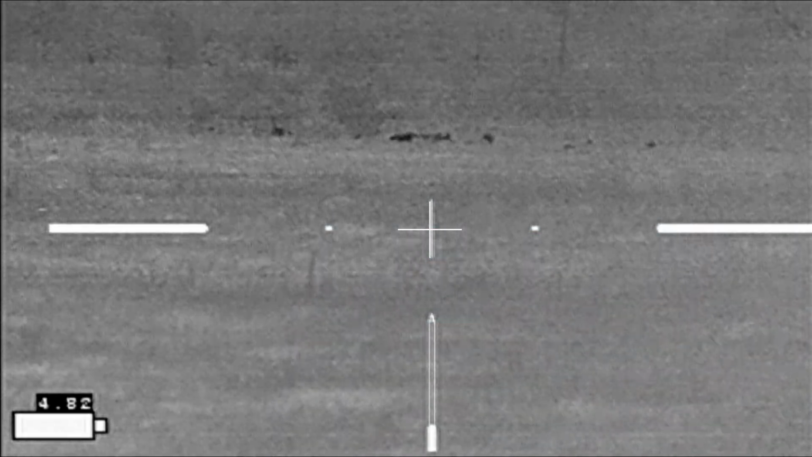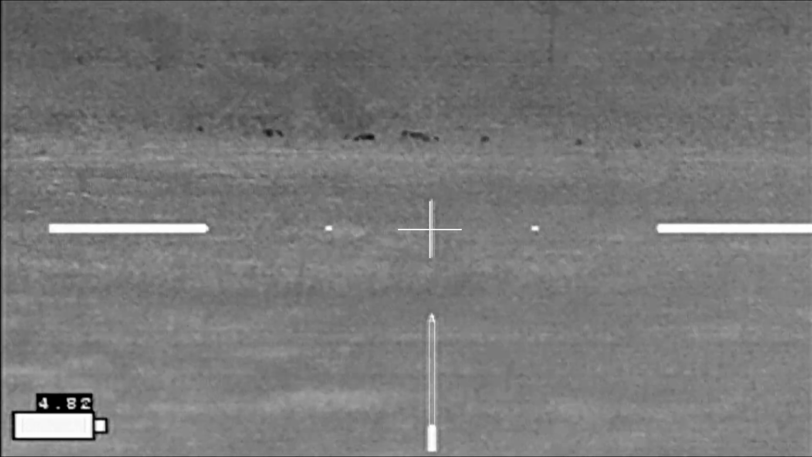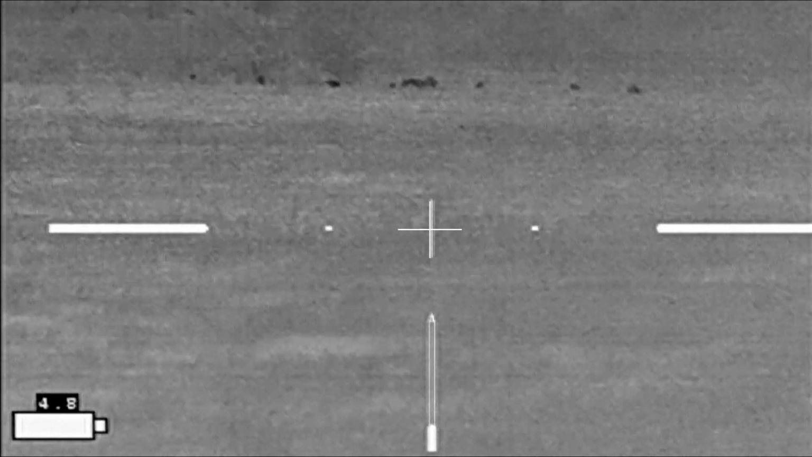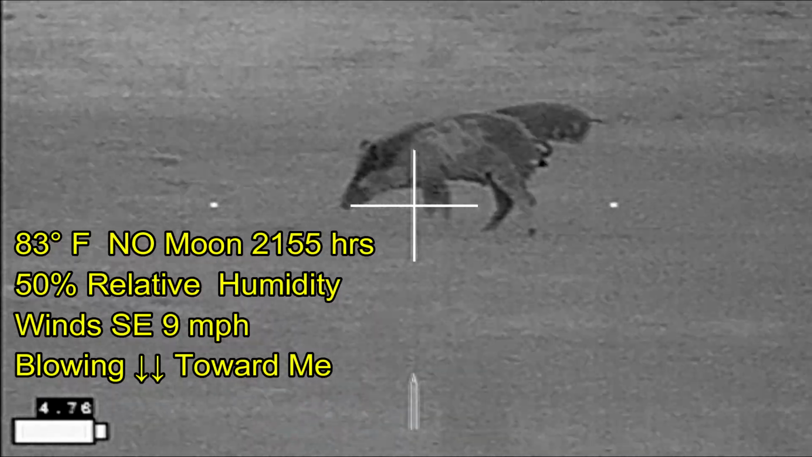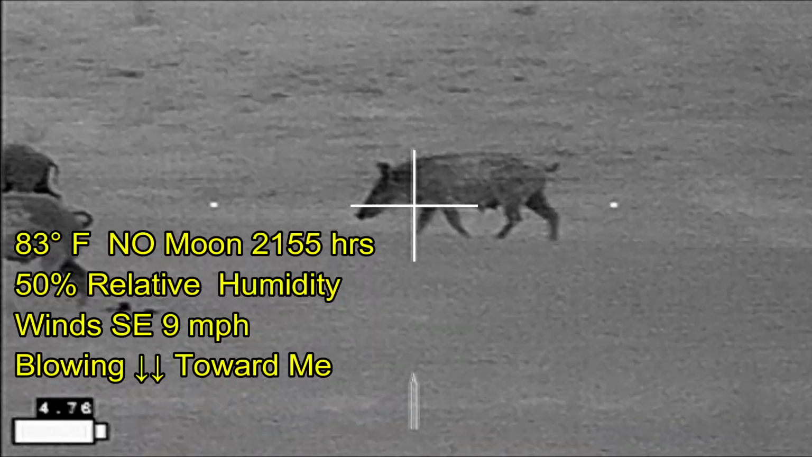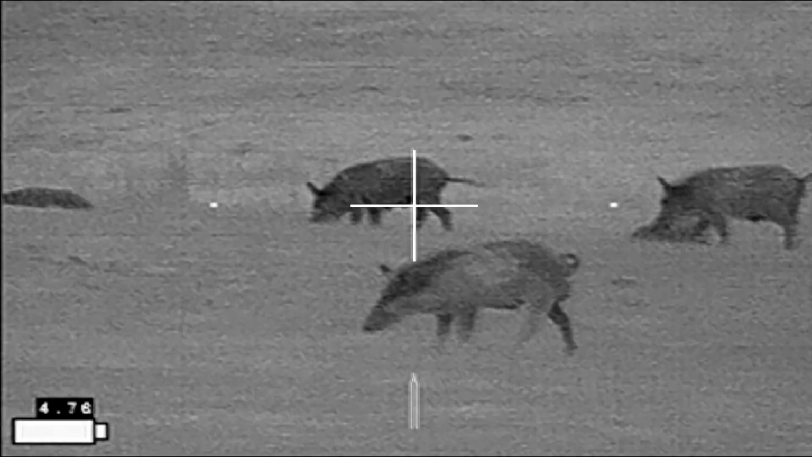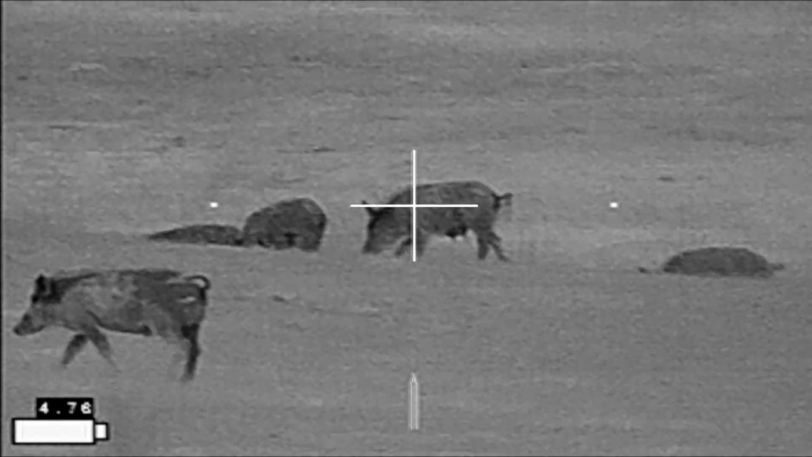Well, little did I know that things weren't going to go as planned. They did come out into the open. Here I'm partway through my stalk and everything's looking good. But they're going to again move off to the right into the woods. And now I've moved up and they're coming out of the woods much closer than I realized. As you can see, there's a gully that some of the hogs are walking through. This big hog in front is a boar.